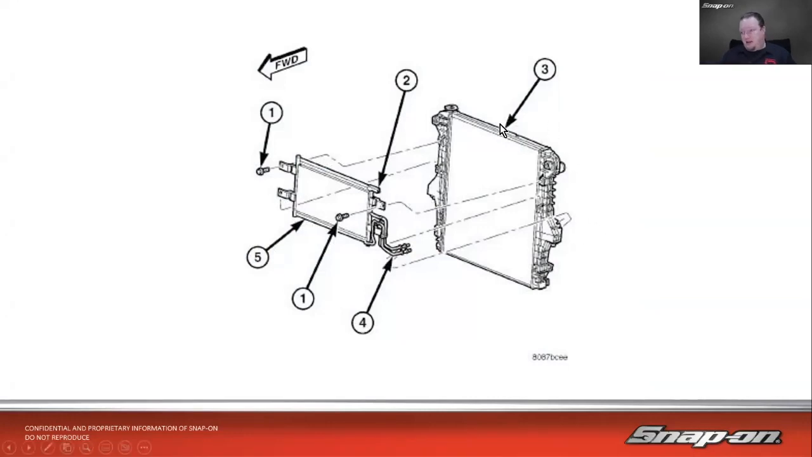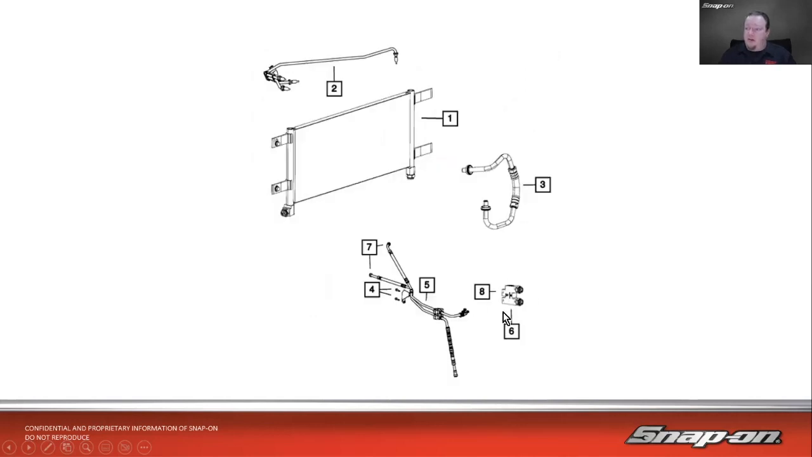So you can see the big thing there is the radiator, and then we have this transmission oil cooler that mounts to the front right there, and then we got a couple lines that go back. Also in those lines, however, we have this little check valve of sorts, and also inside it has a little thermostat. So where could my problem be? I suppose I could have a clogged core here inside the cooler. Definitely could have a clog in there. One of the lines could be messed up. Maybe the fluid's a little low. Could be, I suppose. That might heat it up.